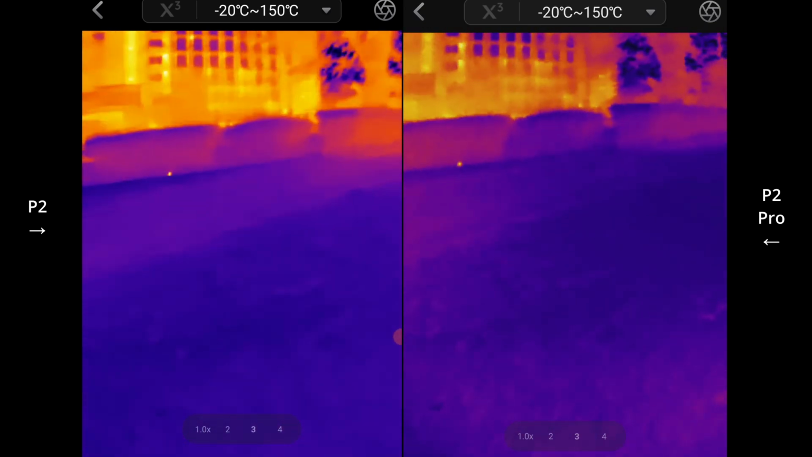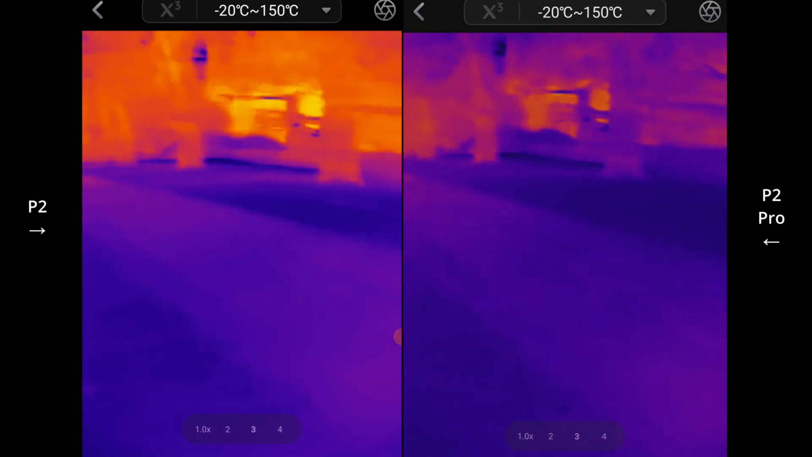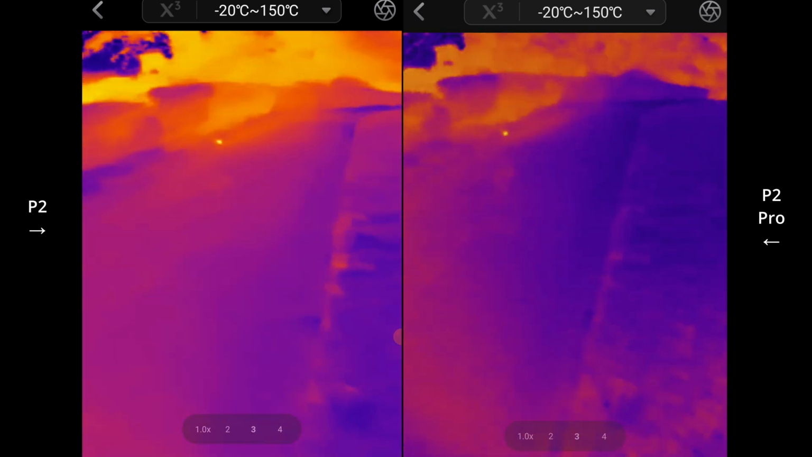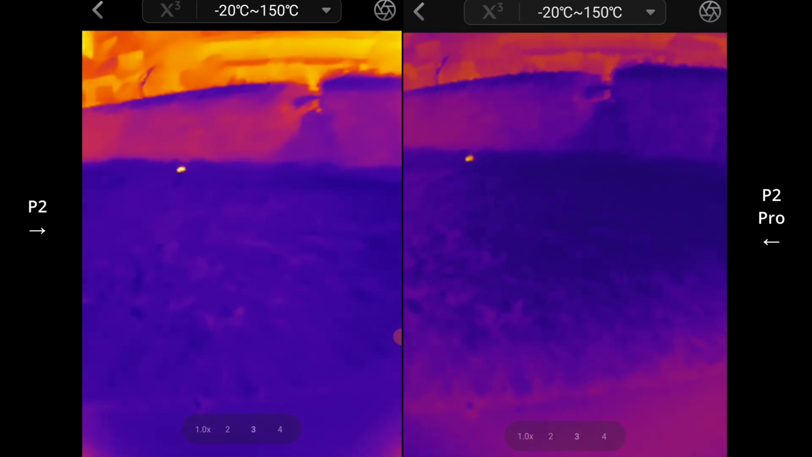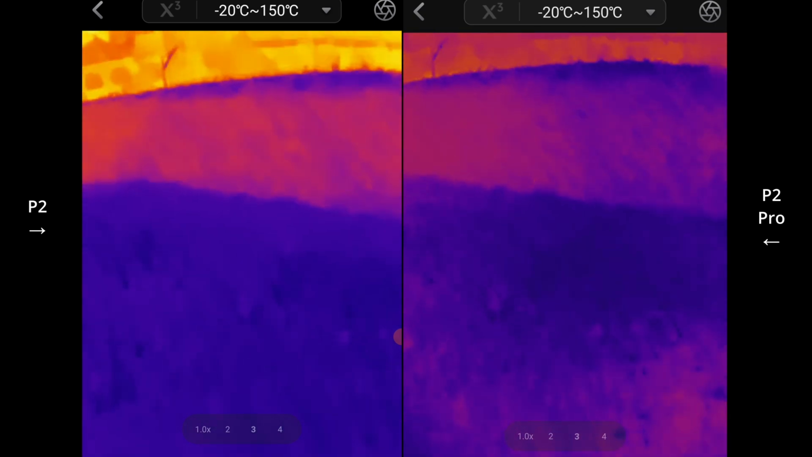what's around here. Now, I found out last time that this is where all the mice go at night. This hedge, there's just hundreds of them in there, and they just hide in there.